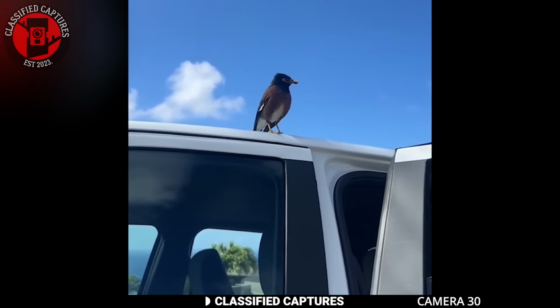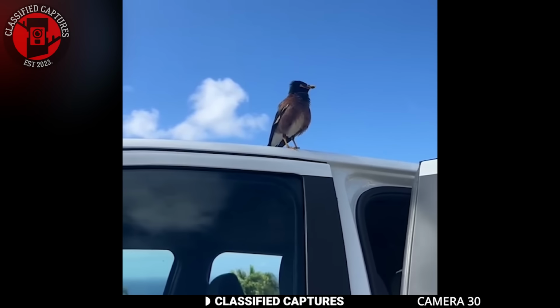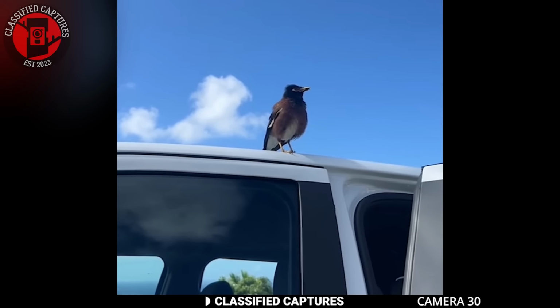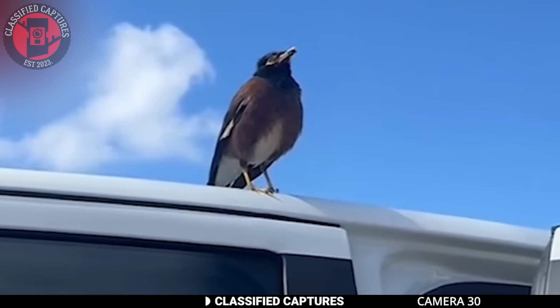At first, I thought this might be some kind of government surveillance bird. You know, one of those conspiracy theories about fake birds being used to spy on people. But after doing a bit of research, I found out there's a much simpler explanation.